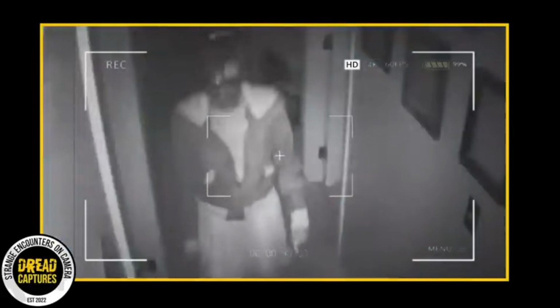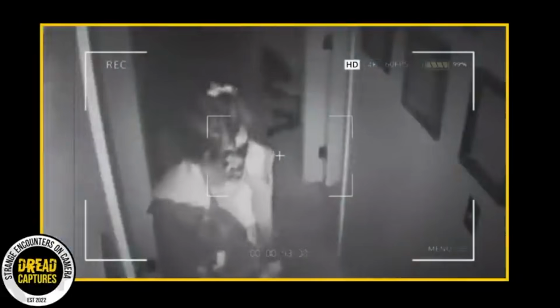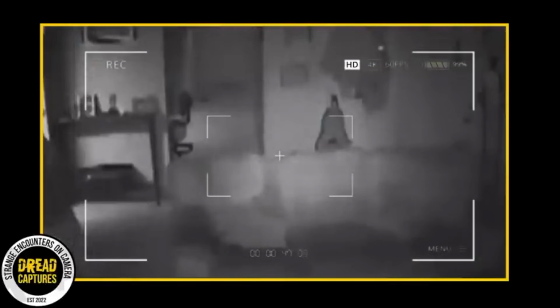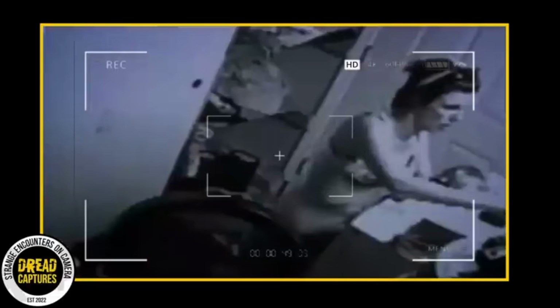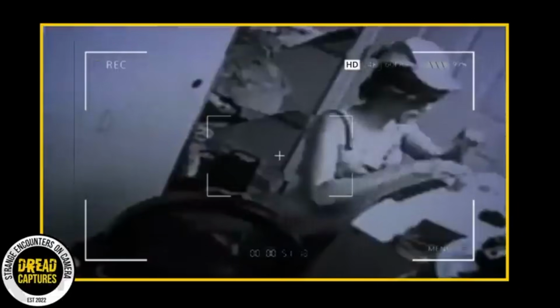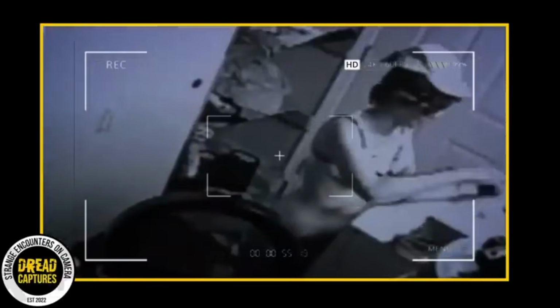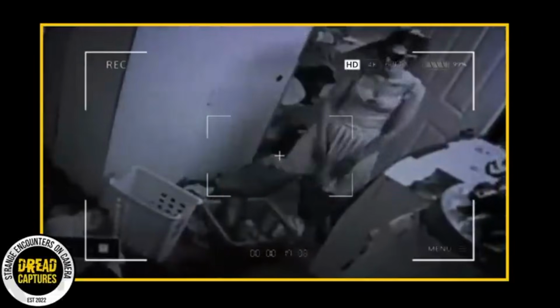The utter audacity didn't even stop there. The camera caught her casually strolling into the kitchen, helping herself to some snacks. I'll just say it now, I'm pretty sure she's just hammered drunk. Later on, she was seen sifting through the family's clothes and even trying a few on. The camera footage paints a picture of someone fearless and alarmingly at ease.